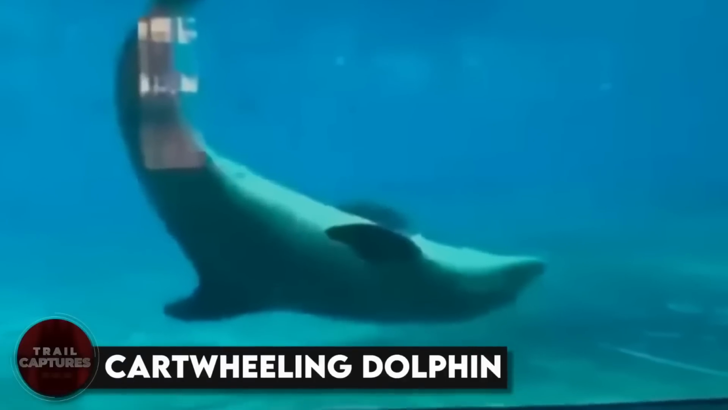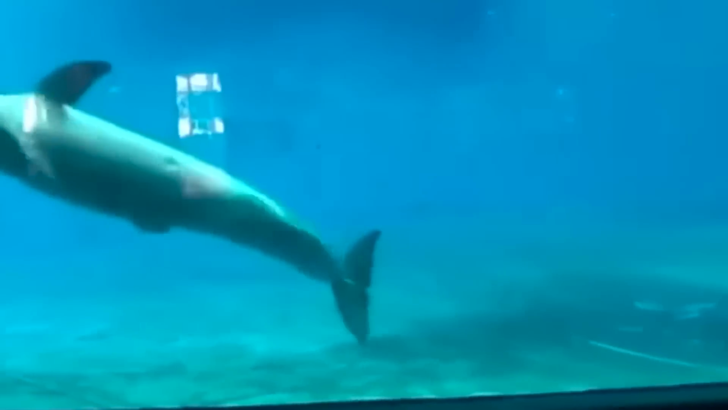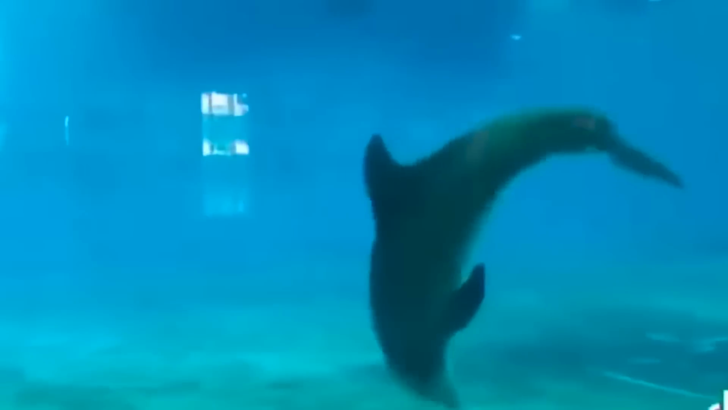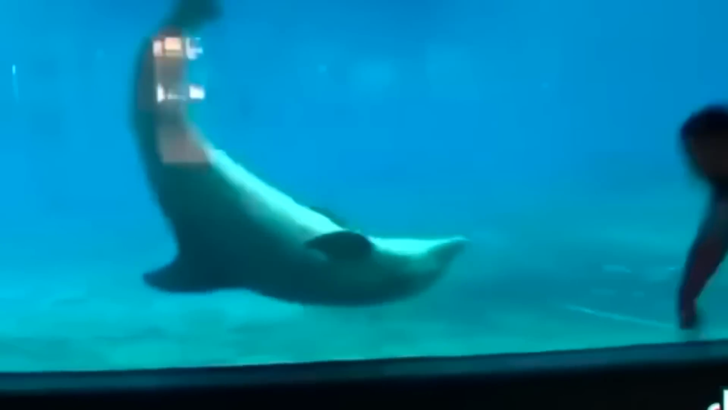Cartwheeling dolphin. This video features a man showing off his cartwheeling skills in front of a dolphin enclosure. At first, one curious dolphin tried to imitate him, but gave up after one attempt. But then another dolphin arrived and was totally into it. She mimicked every single cartwheel the man did, as if she was trying to impress him. I mean, who knew? Maybe the dolphin did get a crush on the man, right?